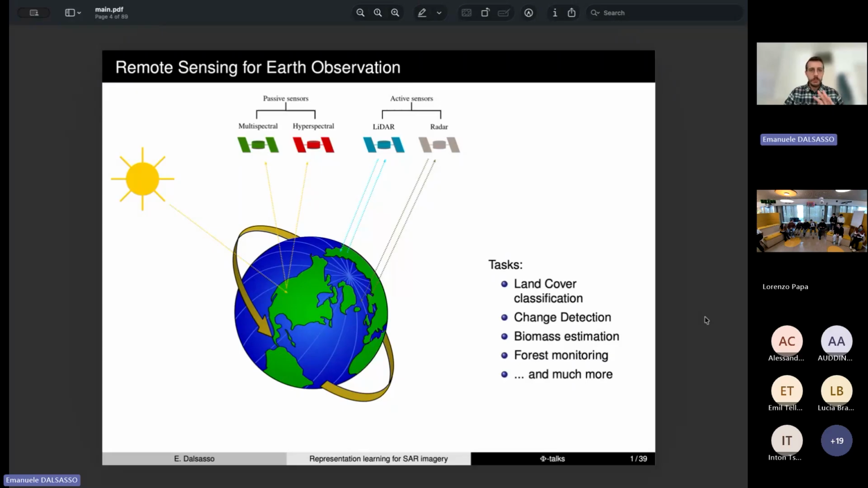As you are all well aware, we have a wide variety of sensors orbiting around our planet, and the focus of today is synthetic aperture radar, which is an active sensor, which means that it sends an electromagnetic wave.